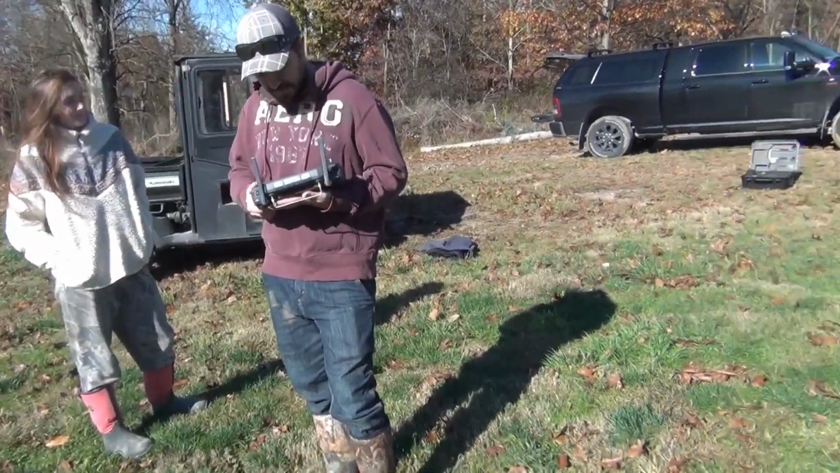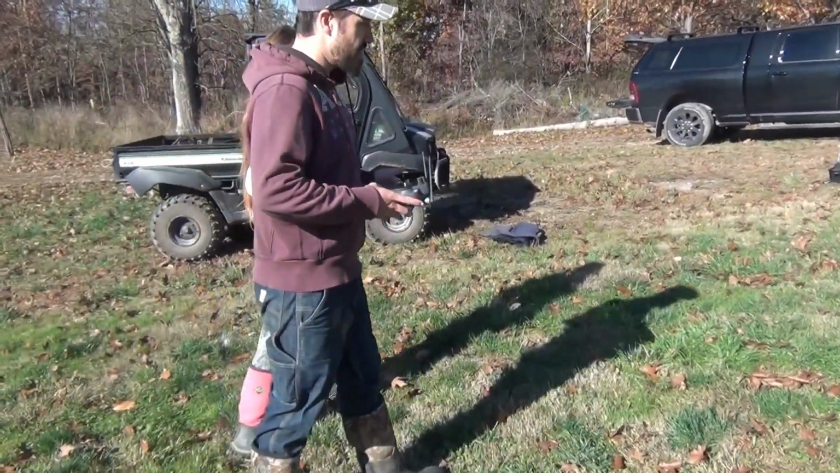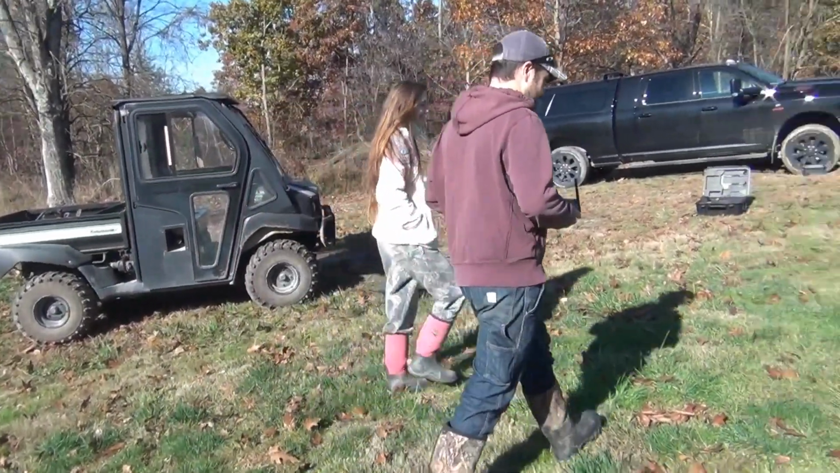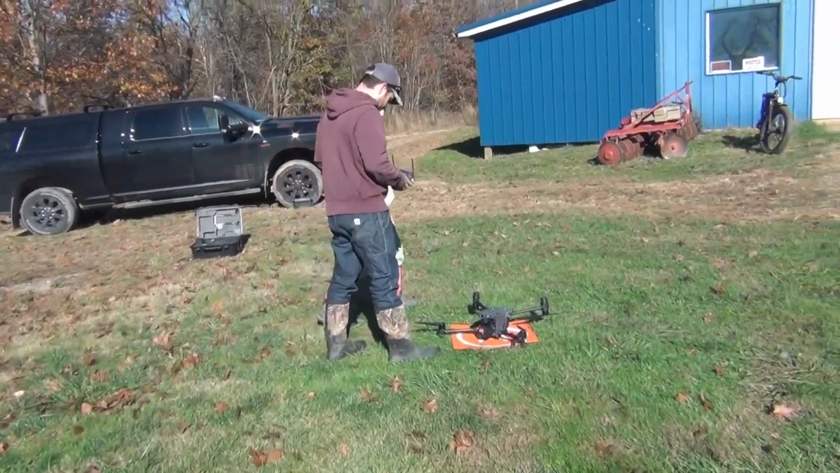Two thermals. And yeah, anybody that's looking for an easy way to recover a deer, I mean, I'm a believer right now. Five minutes in the hot sunny daytime, unbelievable.